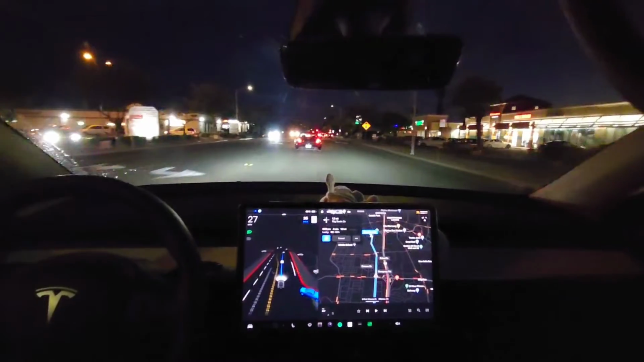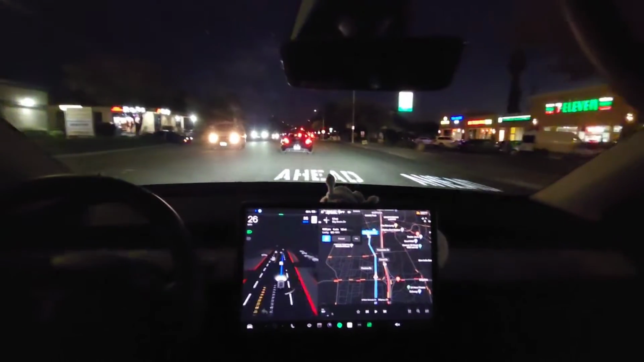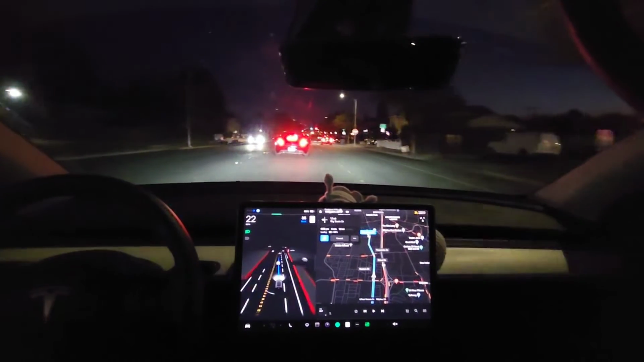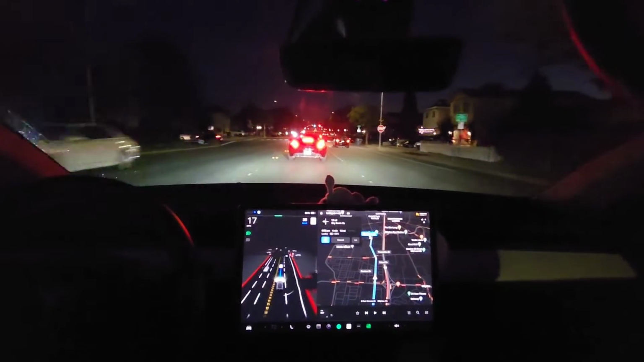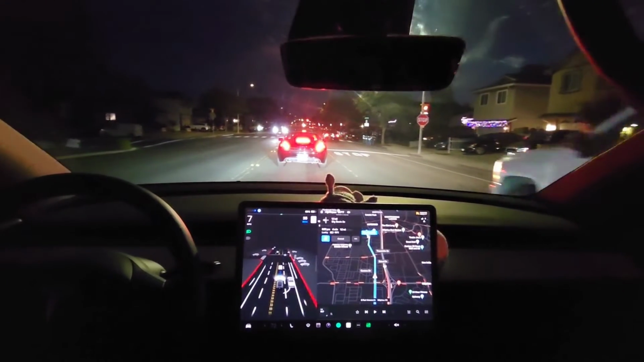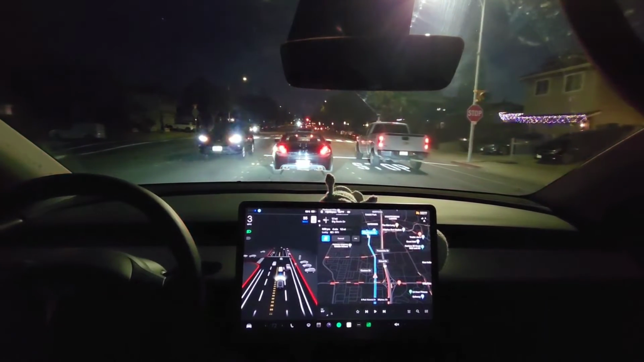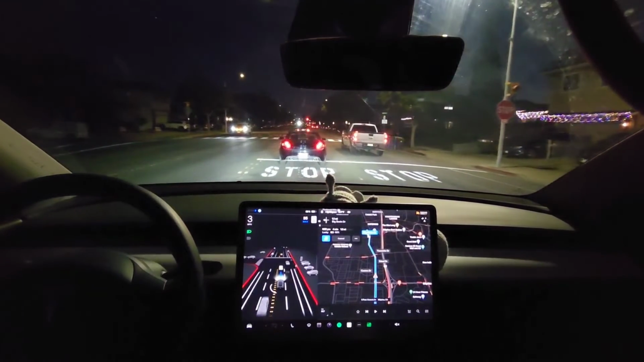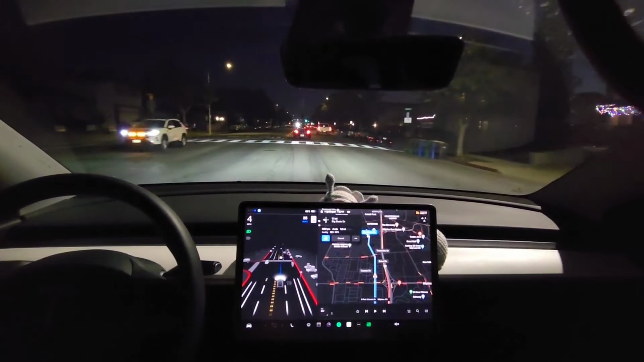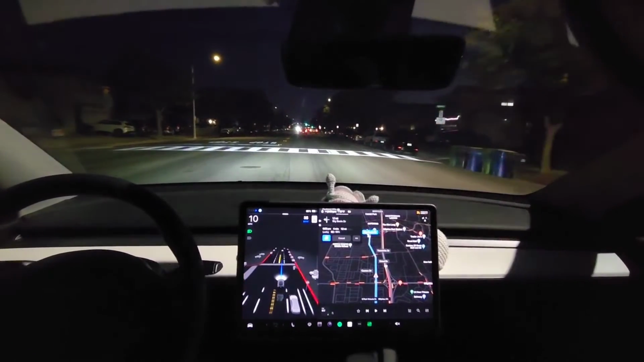Alright, it's doing pretty good. I don't know why it didn't stay in the right lane, because that lane actually had fewer cars. It would have been better, but it's fine. Not really an issue. Okay, slowing down again. Okay, no cars, go. Good job.